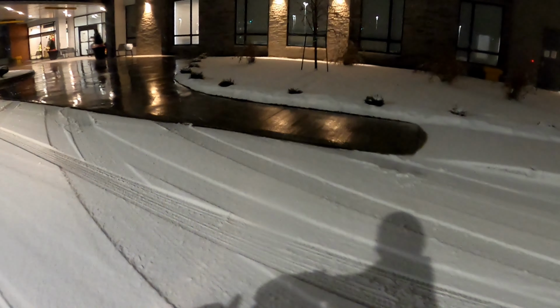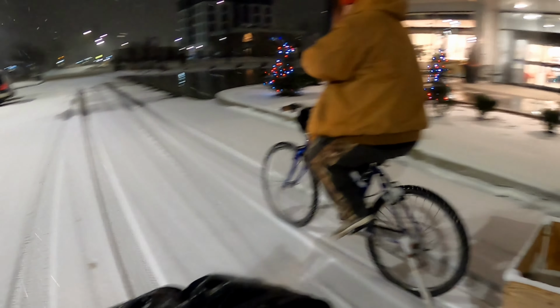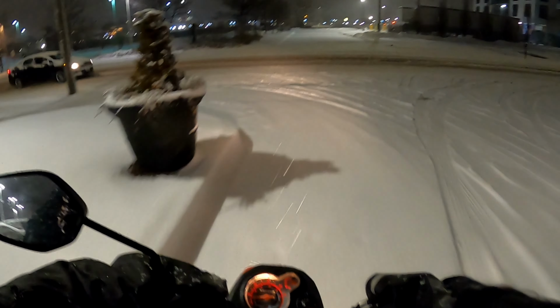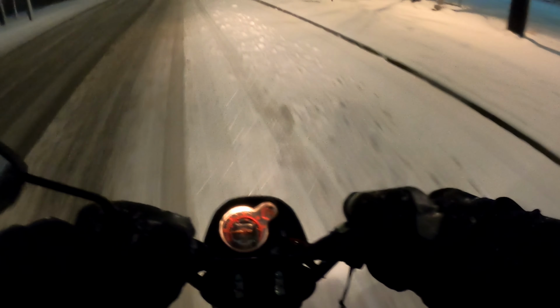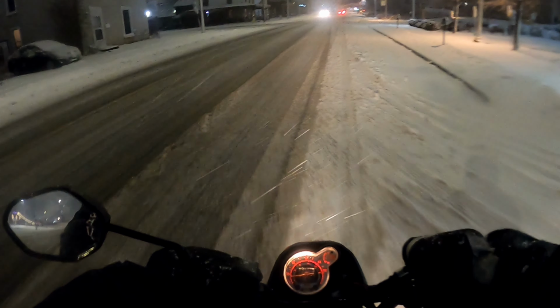Whee! How you doing back there, Tippy? I know, eh? Put your visor down, you might be able to see more. Okay, perfect. Oh, God. Woo! Oh, she's messy out. Yee! It's so much fun. Oh, I got a car coming. Where's Tippy? Oh, he's going that way.